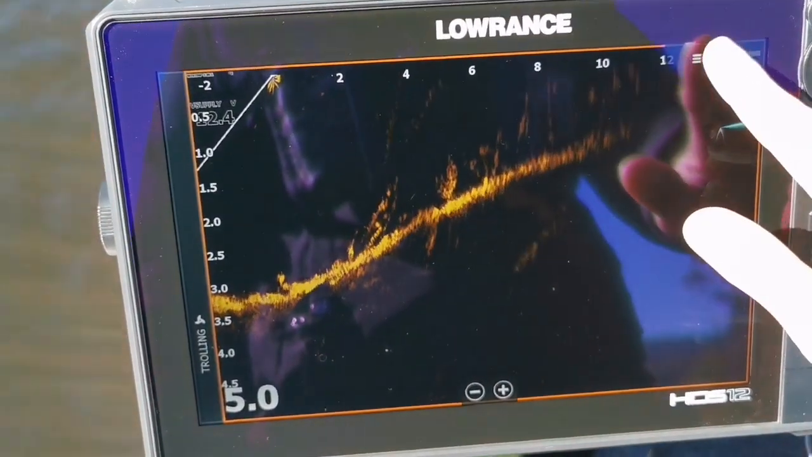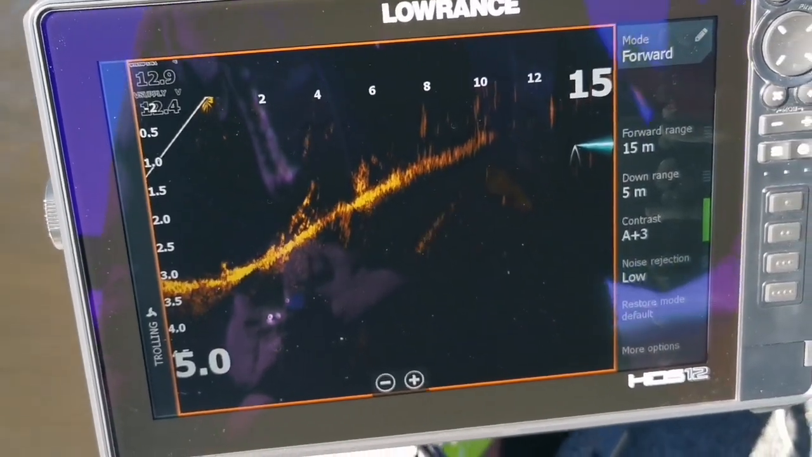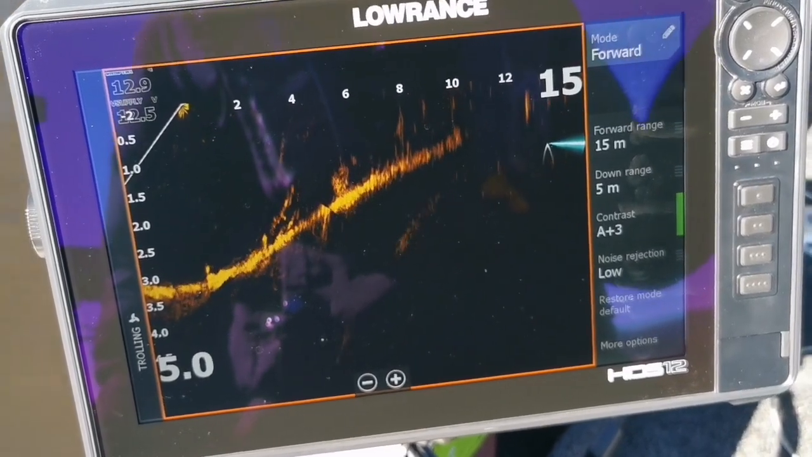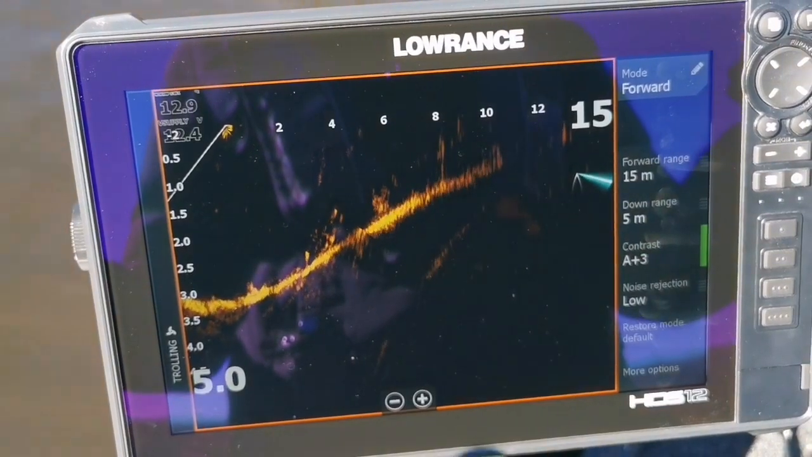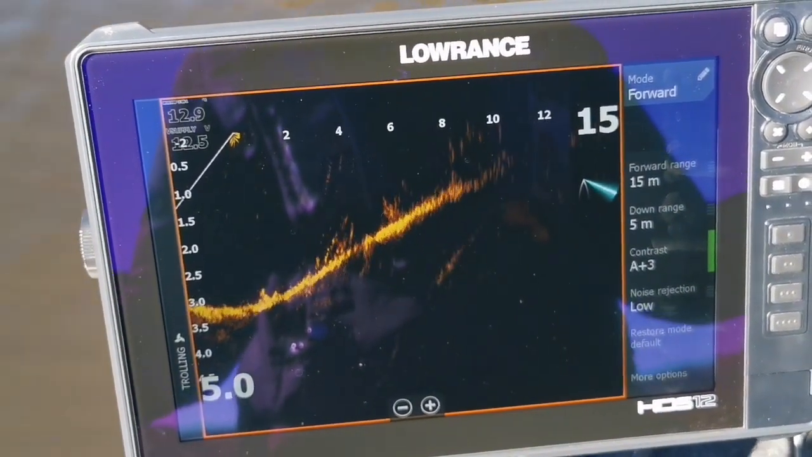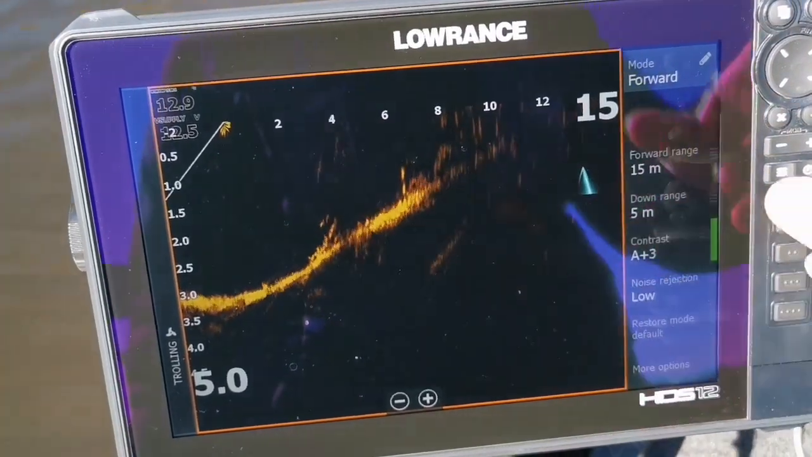This is the mode that I like. But let's go back to the menu. This is what it looks like stock out of the box. It's a plug-and-play system essentially, so it's pretty idiot-proof, to be honest. As soon as I plugged it in for the first time, I was seeing fish, no problem. I'll go through the minute settings that you can play with if you want to, and run you through them.